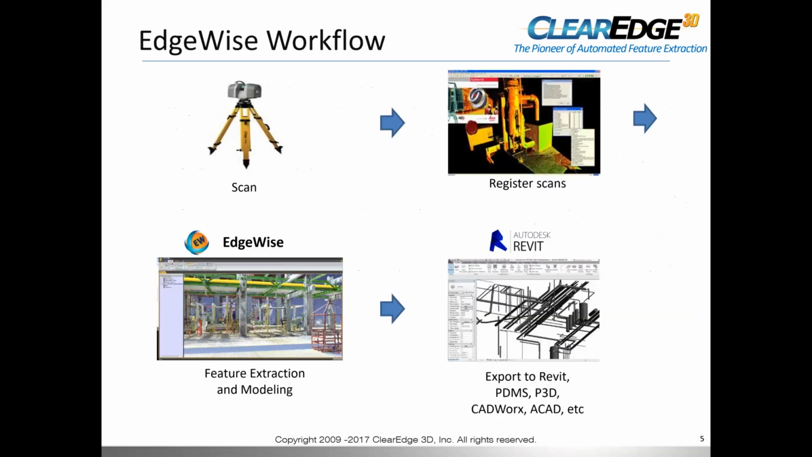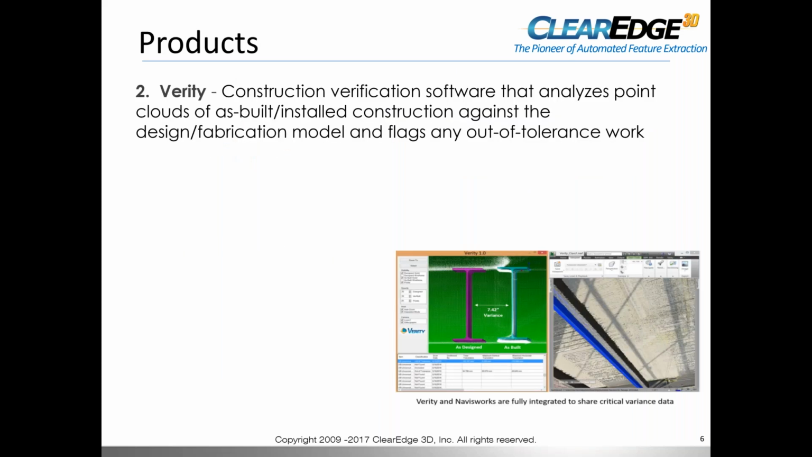So the Edgewise workflow is based on, number one, scanning. Once you scan a project, you register your scans using any number of scan software, depending upon what scanner you're using. They have their own registration, or you could use Recap. Once you have registered scan files, you take those into Edgewise. Edgewise will process those and then automatically produce a 3D model. And from that 3D model, you'll be able to take it into Revit and other different CAD programs, AutoCAD, CADWorks, PDMS, whatever, okay?